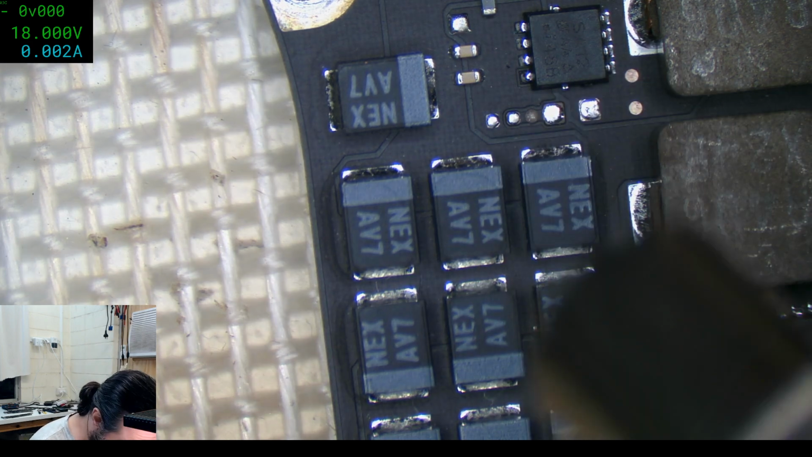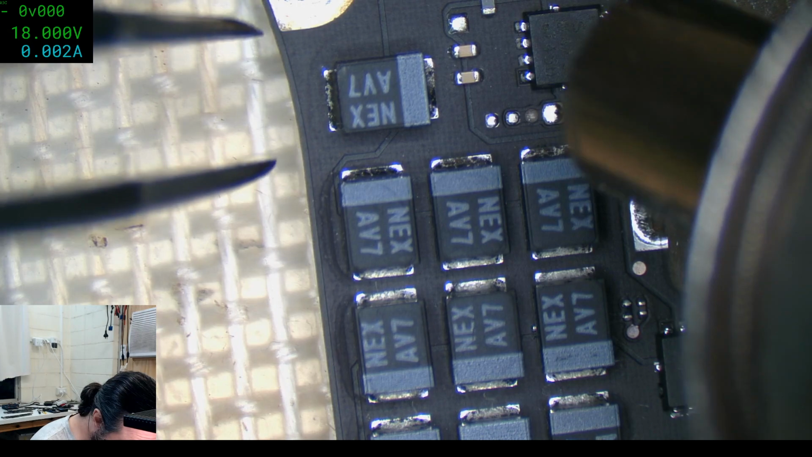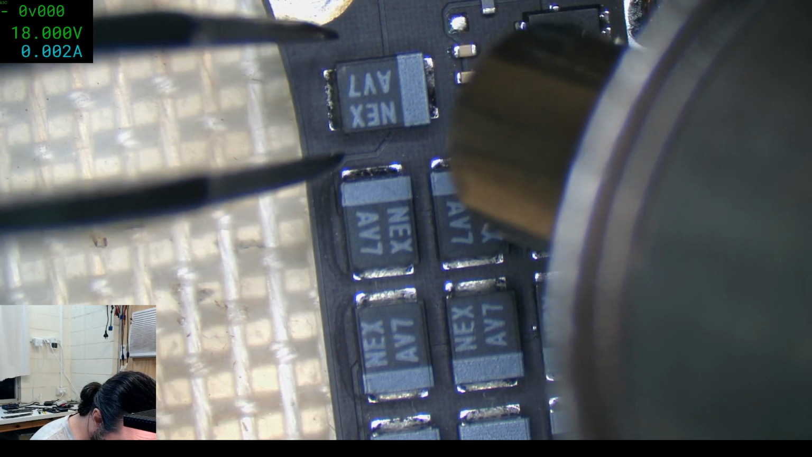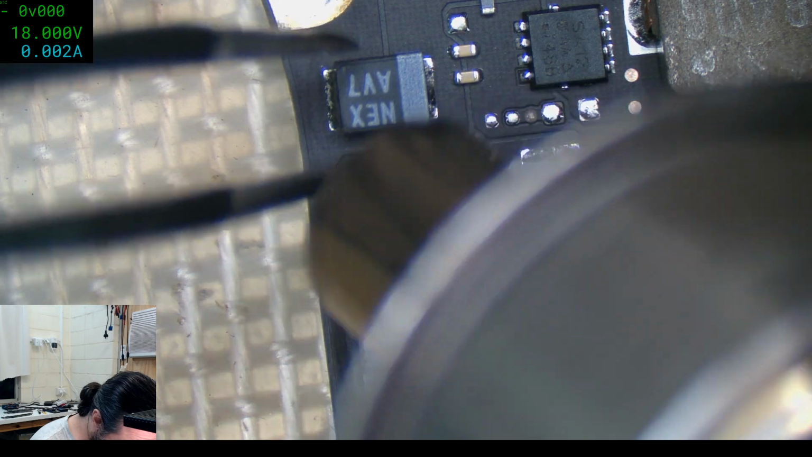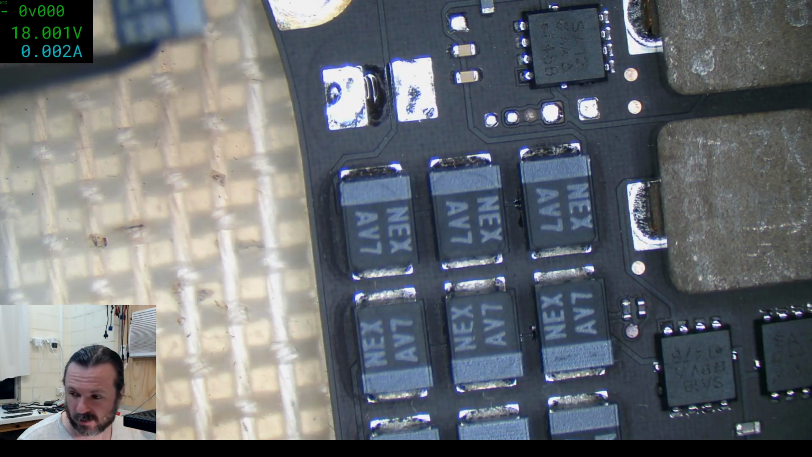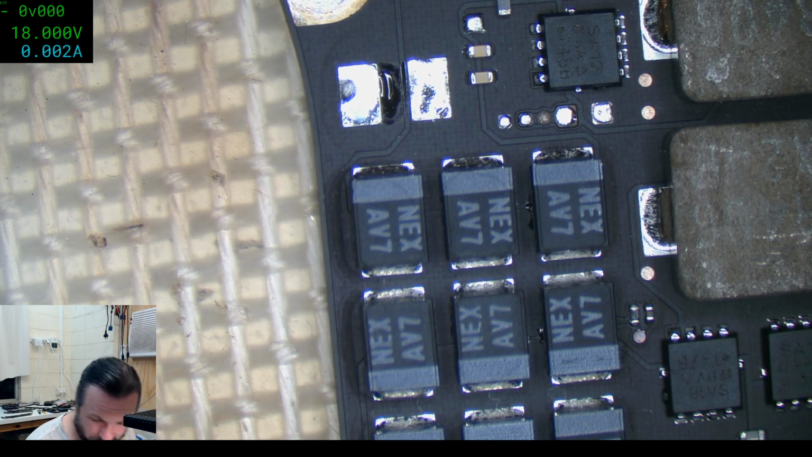Yeah, call it now, that'll work. Yeah, I guess I'll just take this one here. This is why you should always keep your broken caps. Yeah, except we really don't want an L here.